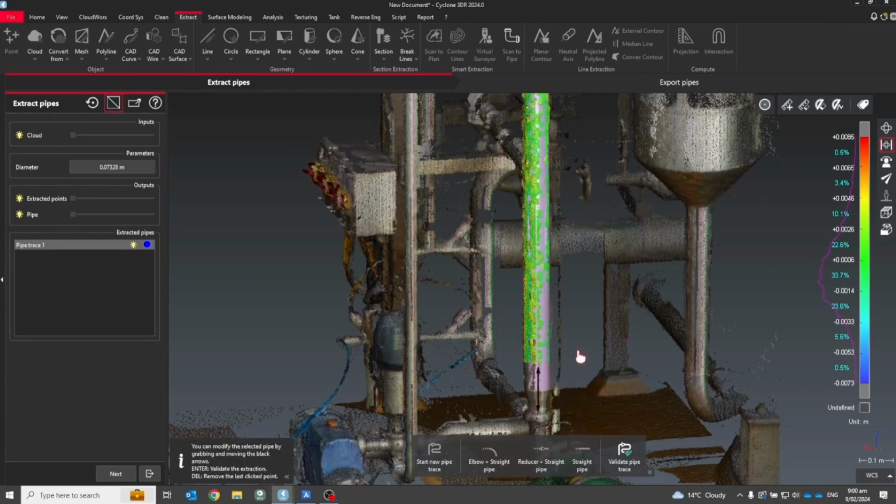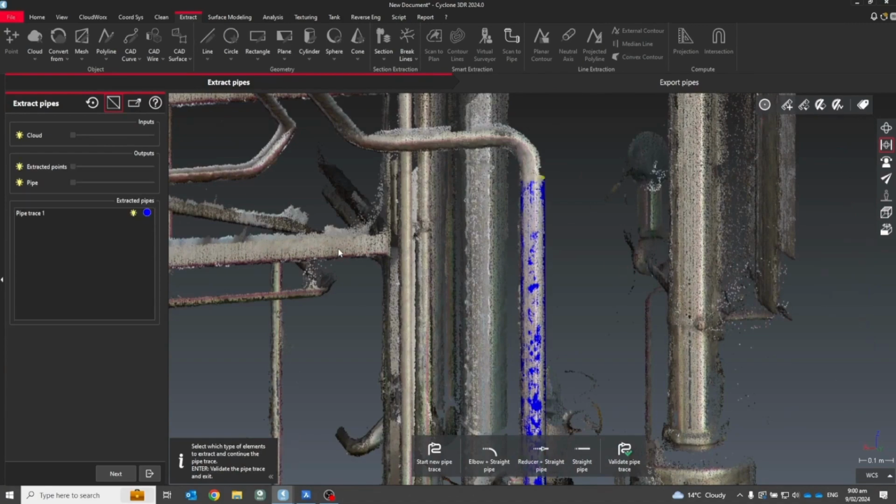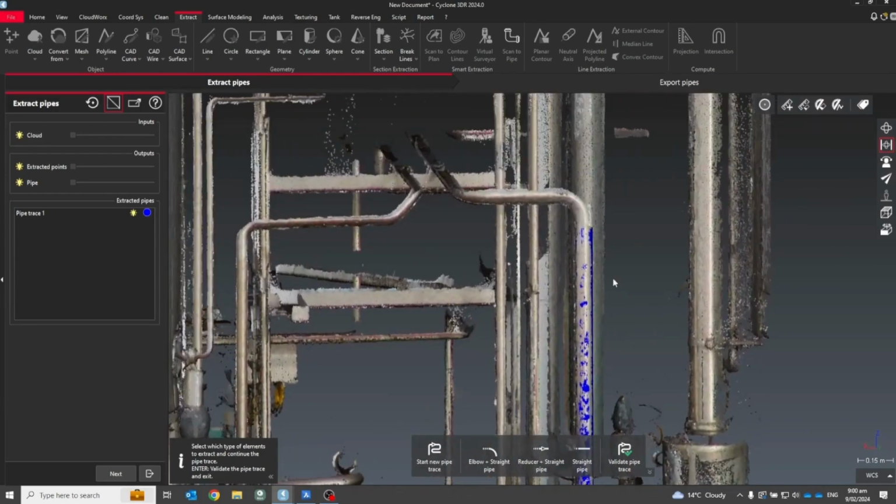And on the right, you'll get a histogram showing the accuracy of the points used in the extraction. And you can see here we're within a few millimeters, or less than a centimeter, which is what you would expect with BLK 360 data. You can then adjust the length of the pipe using the manual tools, and you're ready to start tracing the rest of the pipe run.